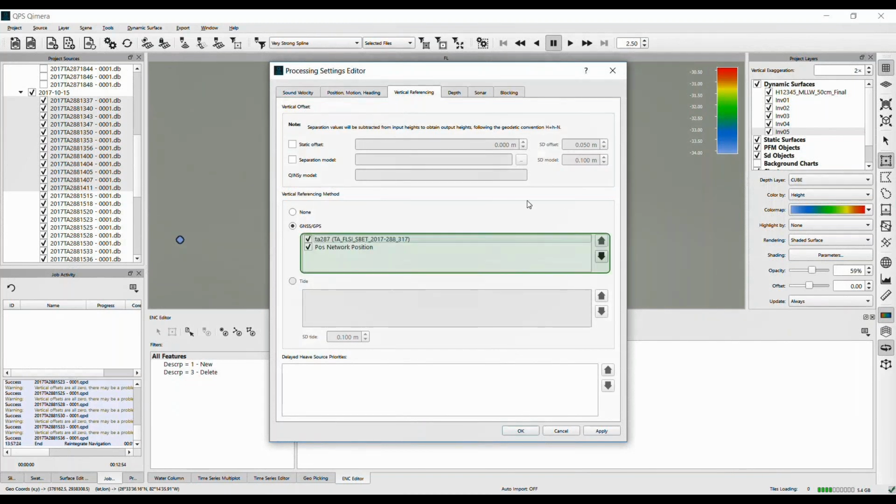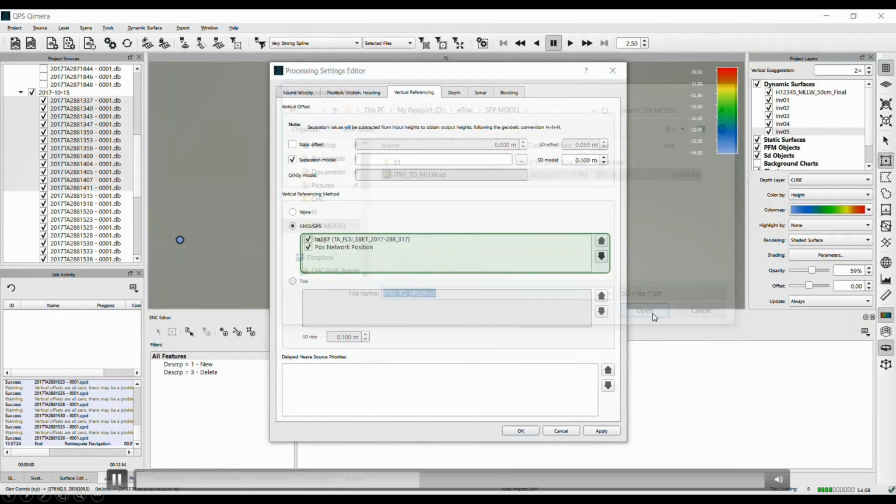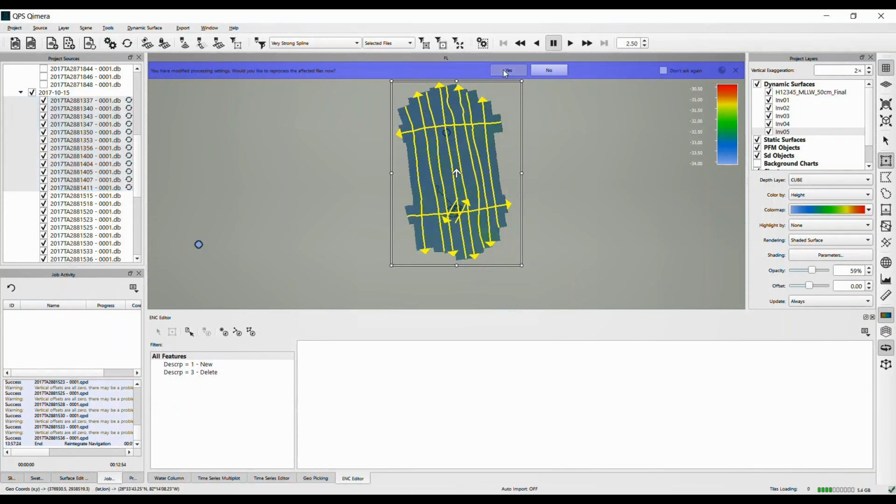And this time I'm adding the separation model. There it is. Okay. All right, and then I'll kick off the processing, and then we're going to watch the feature valsal move from the ellipsoid height to mean lower low water.